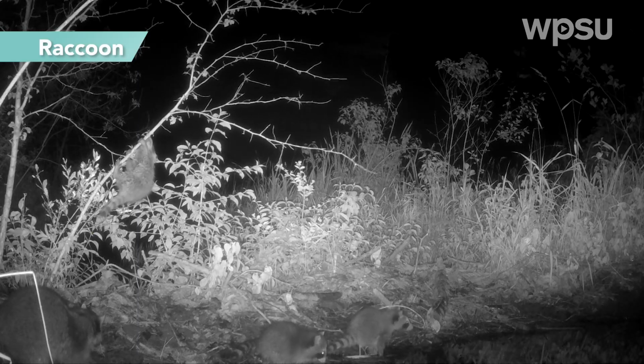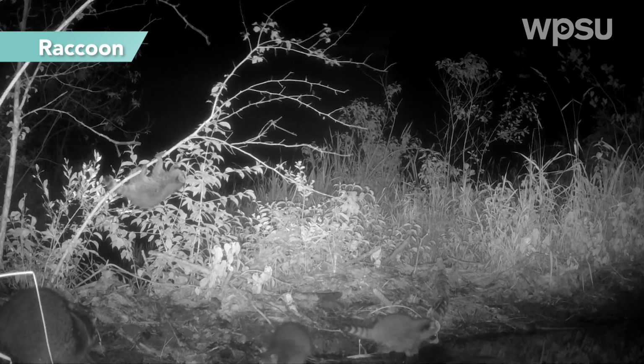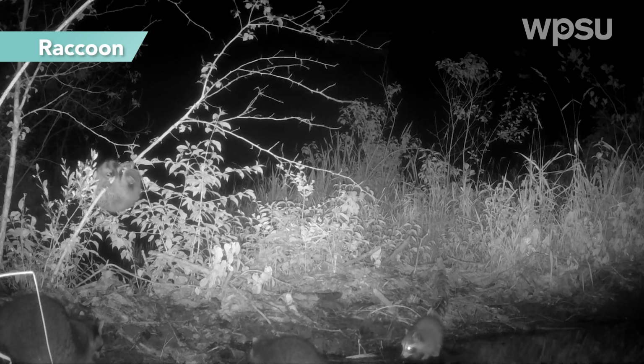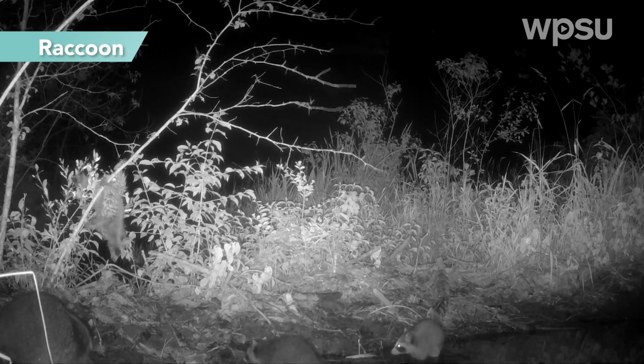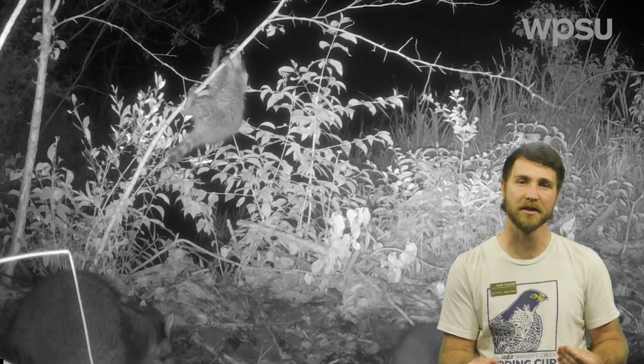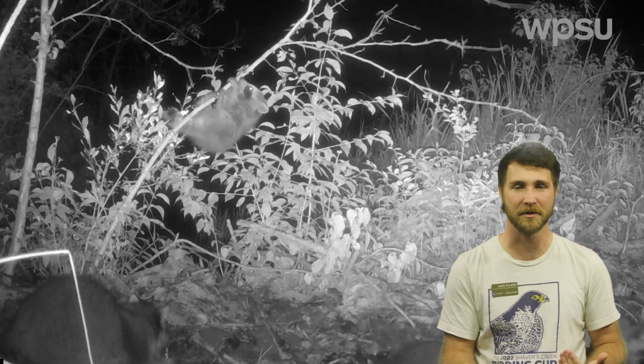We've been tracking our raccoons throughout the seasons in many of our previous clips, and it was pretty neat to see these raccoons show up. This is a new family. These kits were born in the spring this year, so a brand new family from our previous videos. And as you can see, this young raccoon is learning to climb trees and explore its environment.